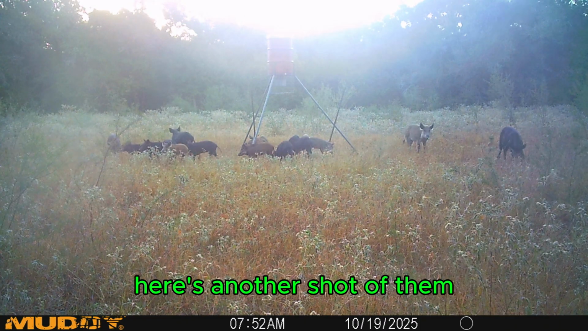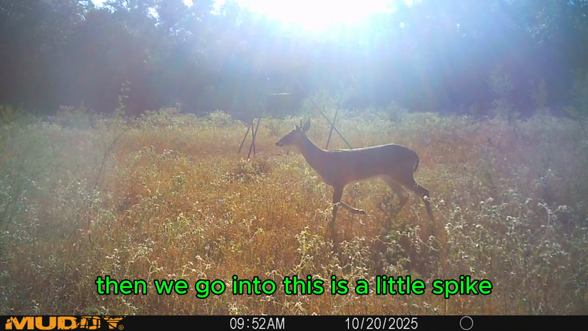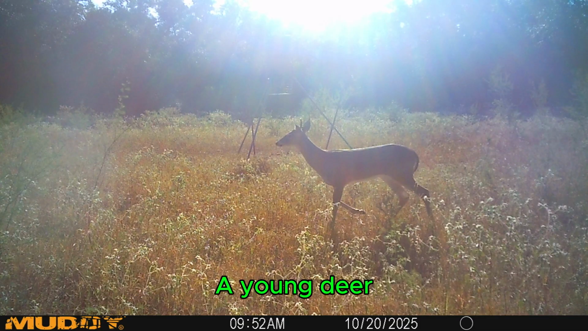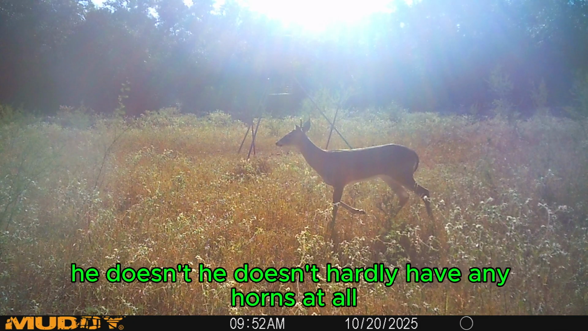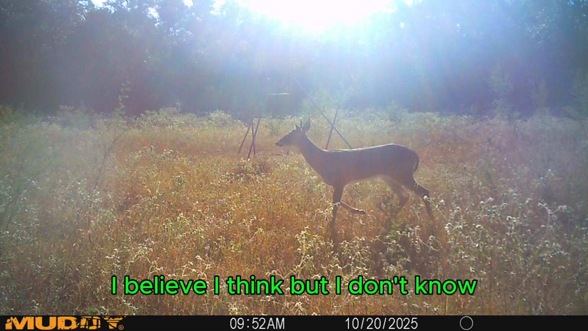Here's another shot of them here too, and then we go into this little spike, a young deer, 1.5 years old. He doesn't hardly have any horns at all. He should have more than that, even at 1.5 years, I think, but I don't know.